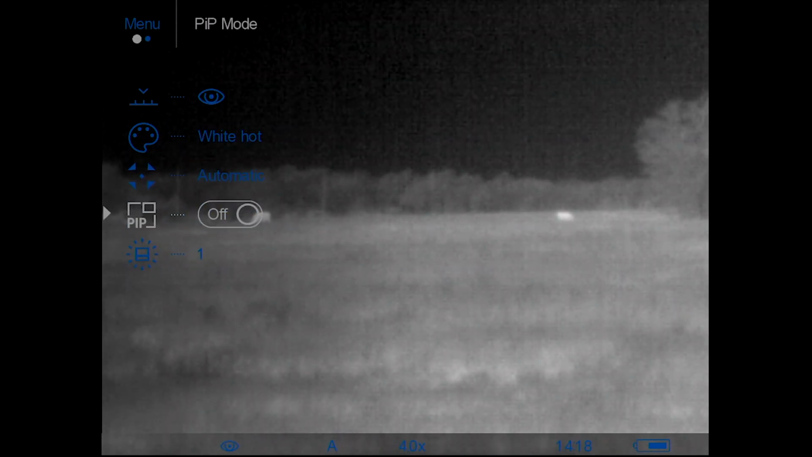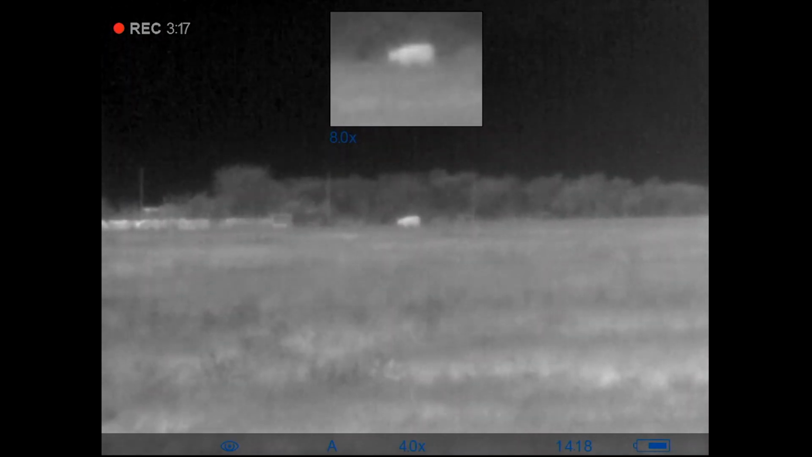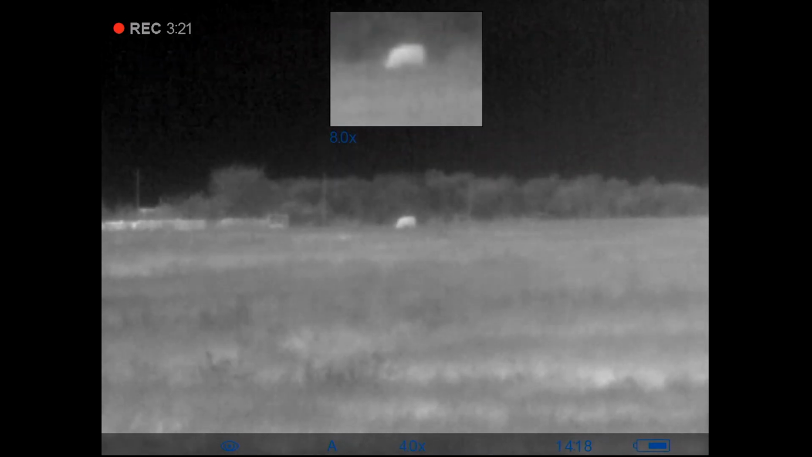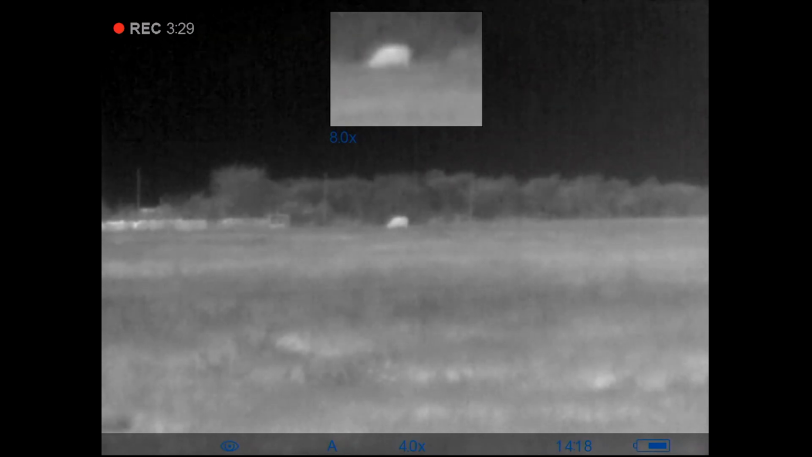So next we have the picture-in-picture mode, which allows you to have a zoomed-in image as well as the wide-angle image at the same time. This can get distracting, and I find this to be superior on rifle scope platforms, but if you need to identify around a group of cows, or if you need to identify some coyotes around a bunch of cows, this is where it proves to be pretty useful.